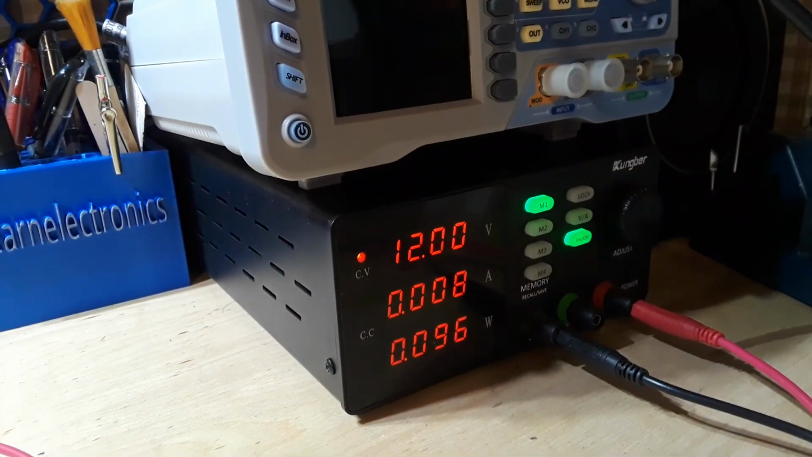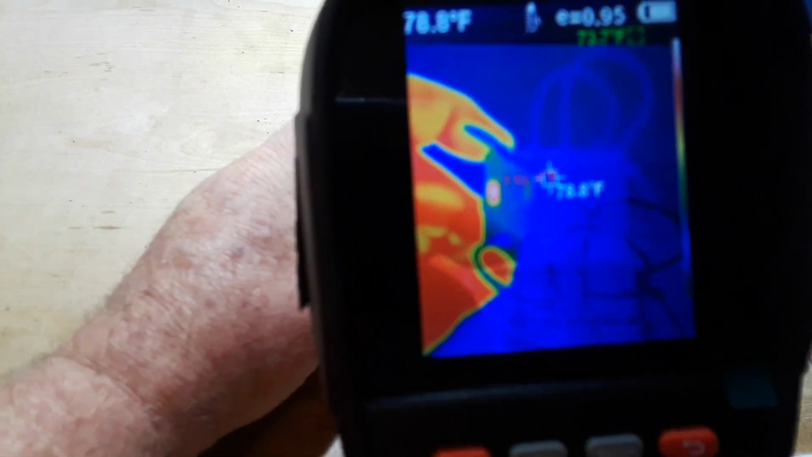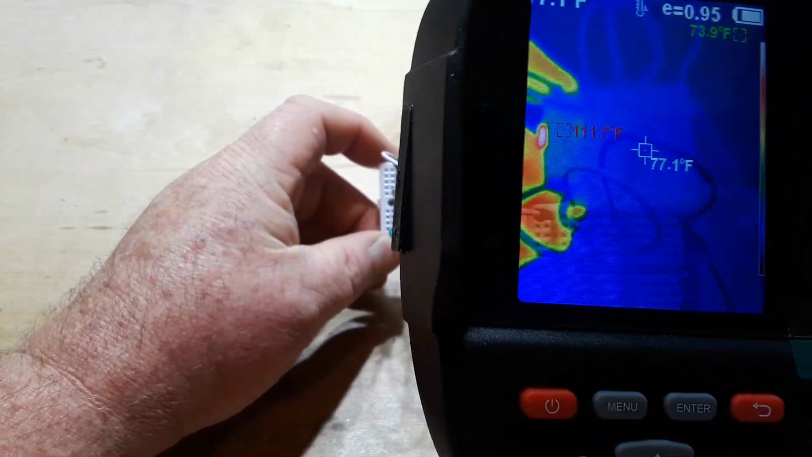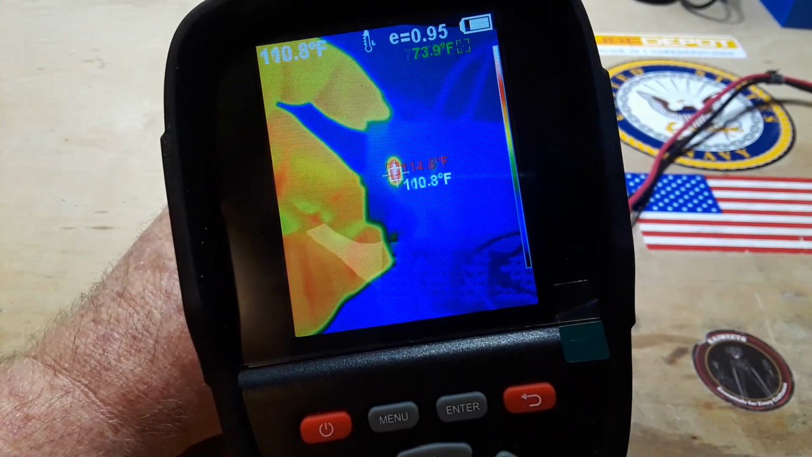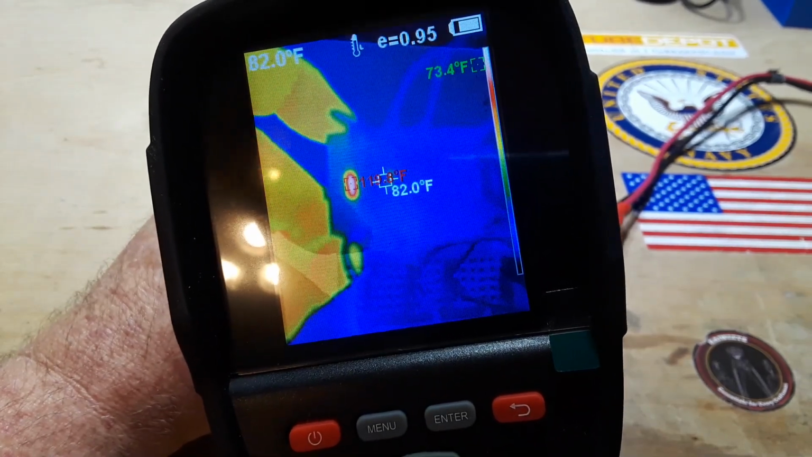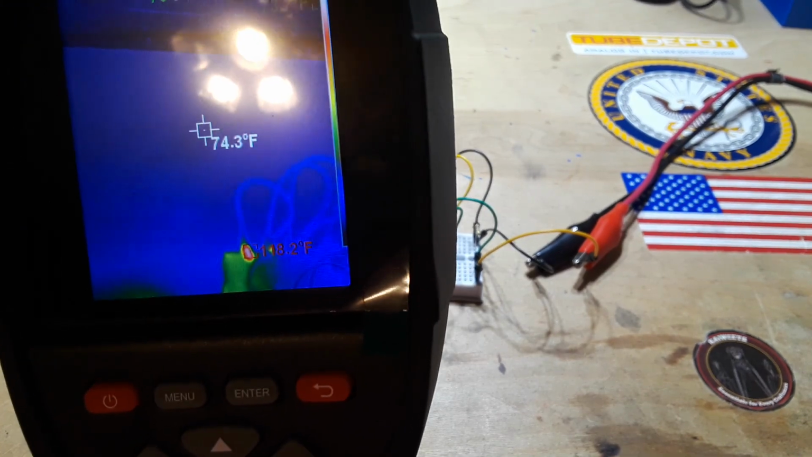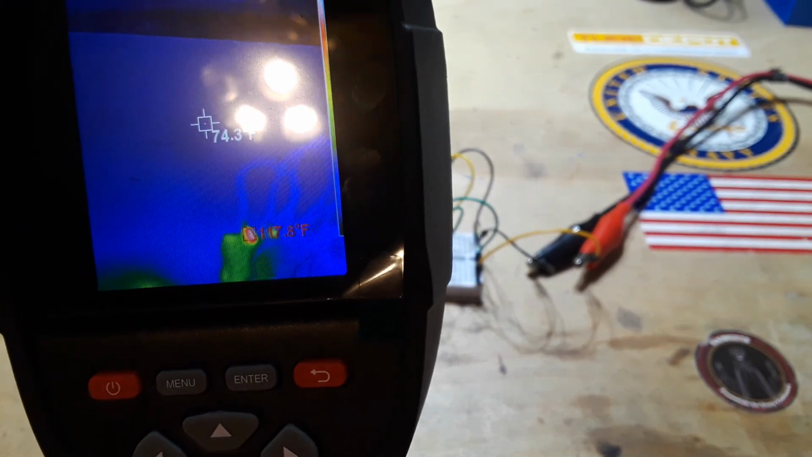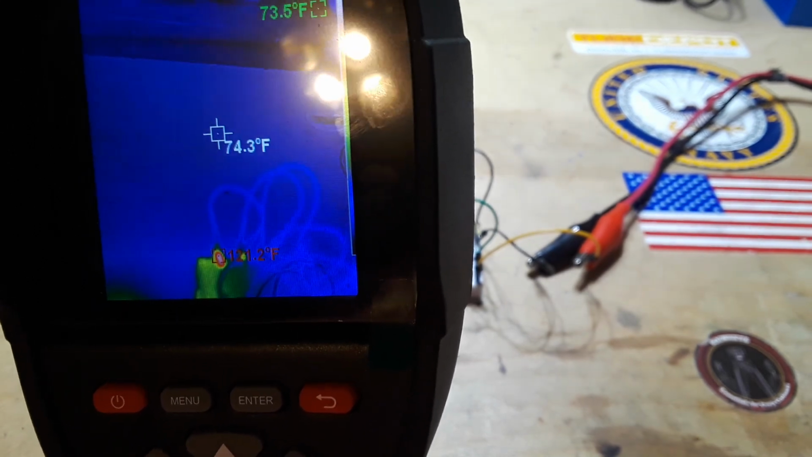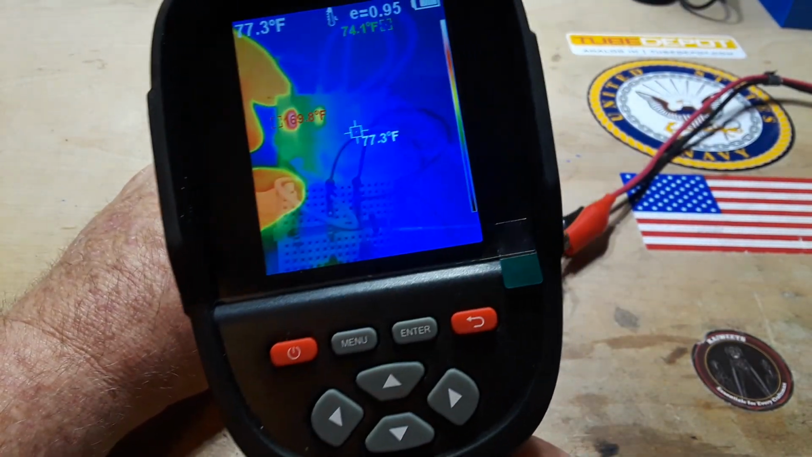All right, I powered it up to 12 volts. Let's see how it's looking now. Oh yeah, we got two resistors starting to show hot. Our lowest one is at 115, 16 climbing. And this one over here, it's about 85. Let's turn up the voltage a little bit more. 24 volts. Let's see what we get from 24 volts.